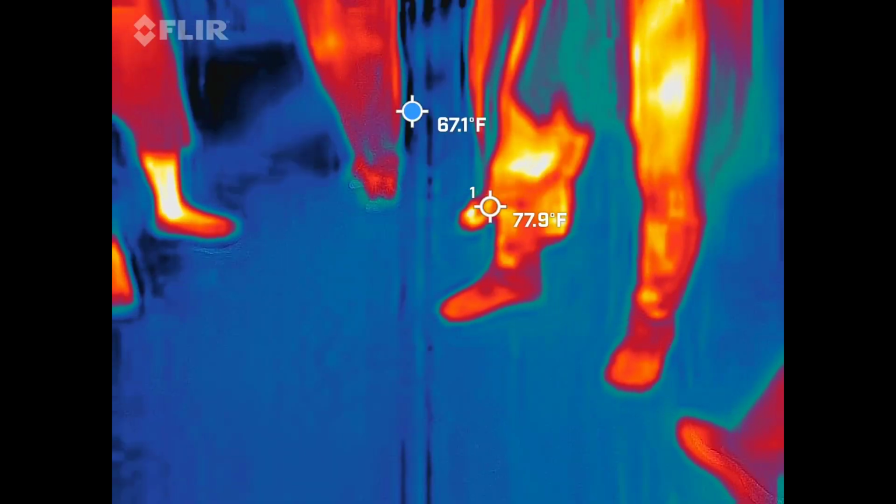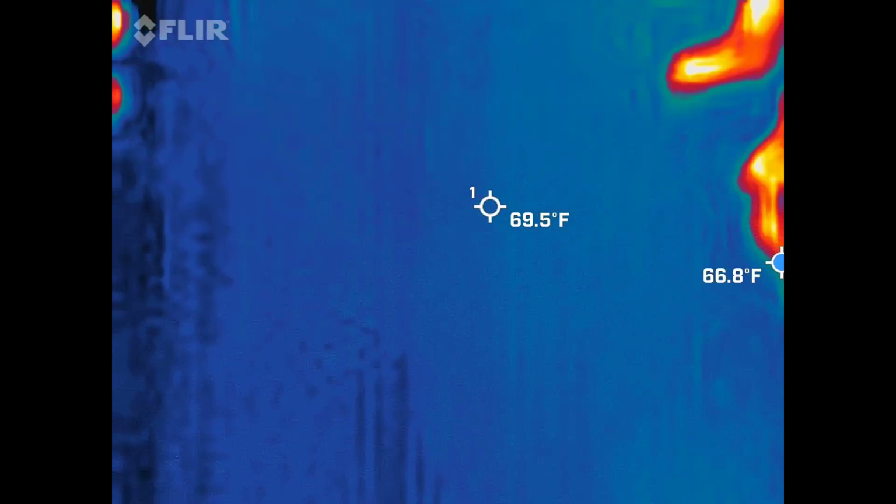So at this point, I am going to start collecting your gear. If you have a camera, by all means, hit those stop buttons.